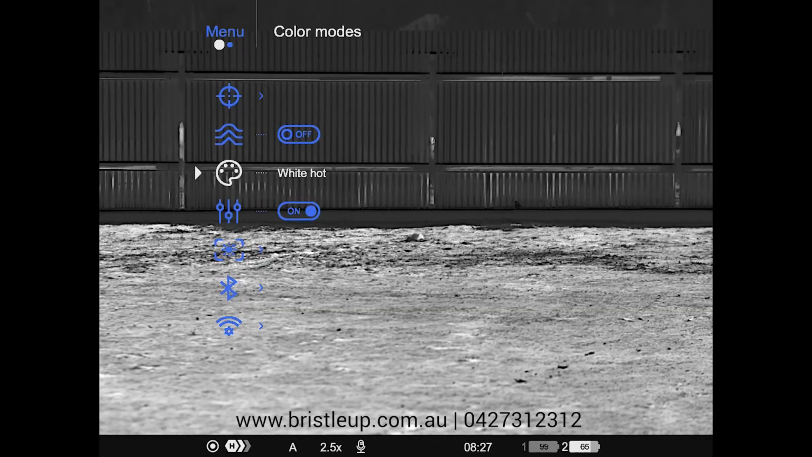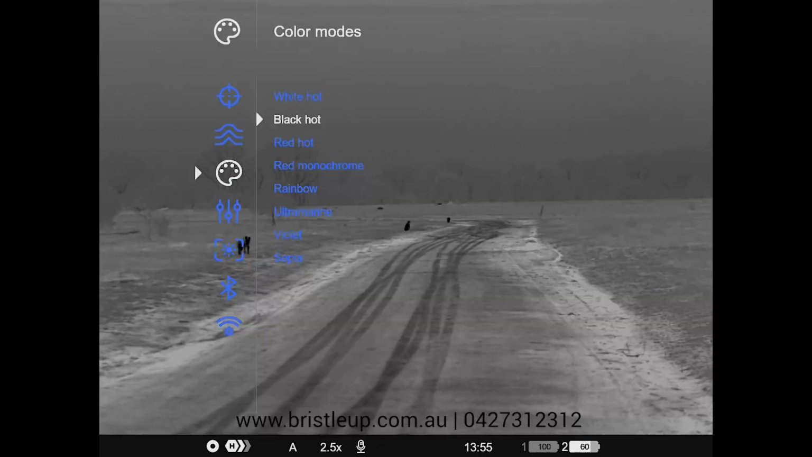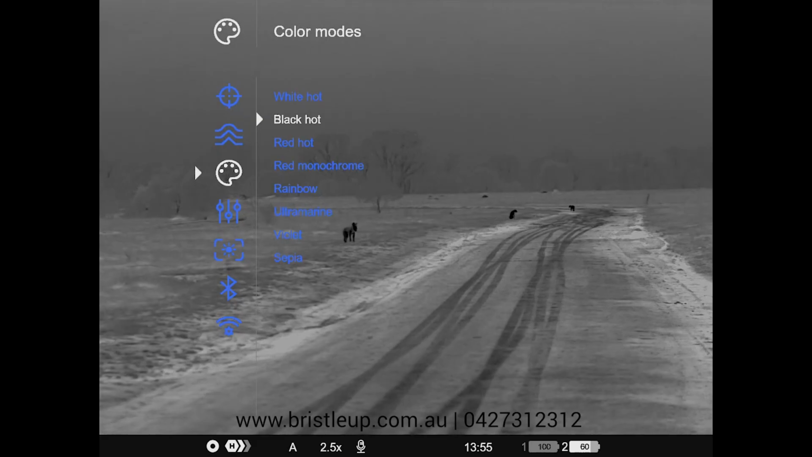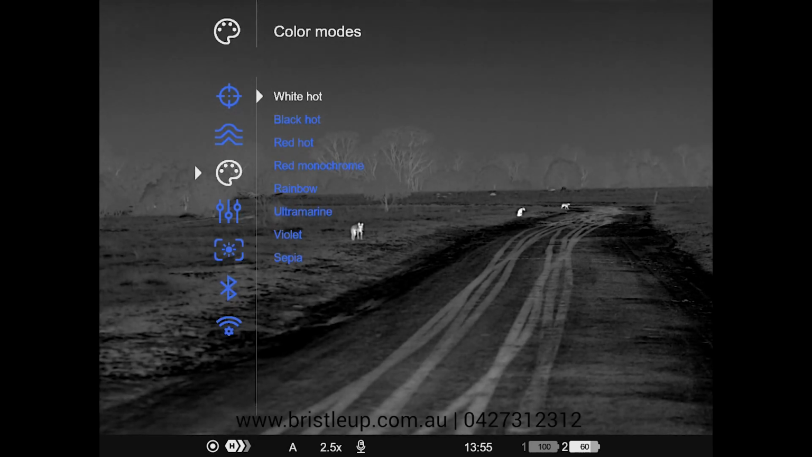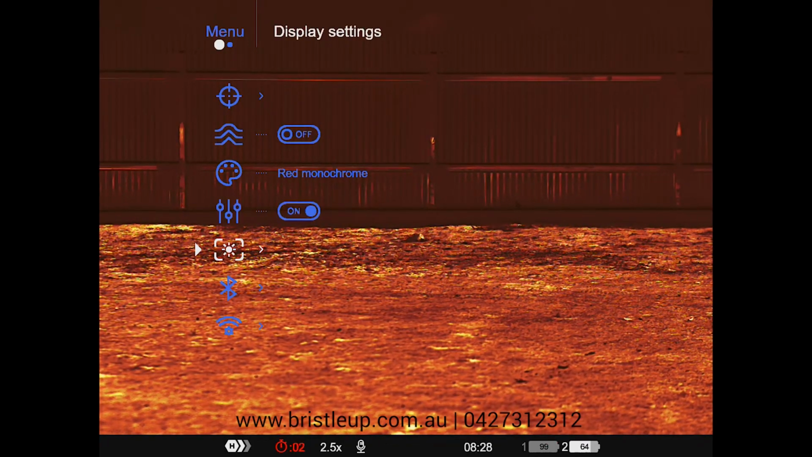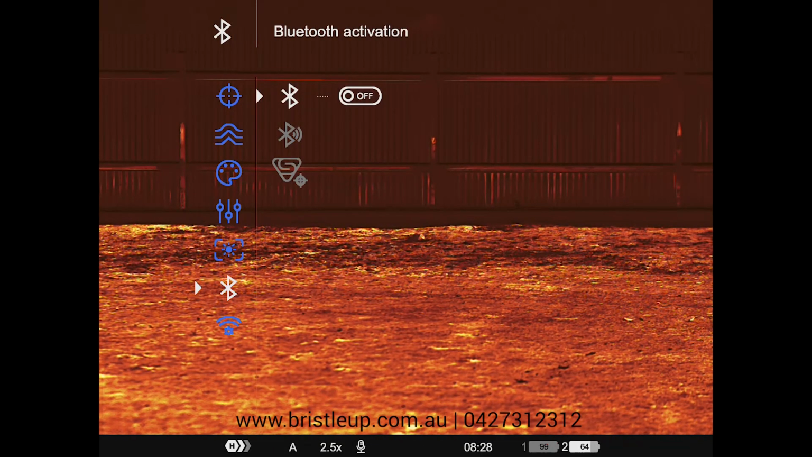Now if you need to change something in your main menu, you just scroll to it, single press, and allow it to access the next menu, and then single press again to select your preferred option. Then we've got our user mode, which we can turn on and off, our display settings, Bluetooth on and off. Now this is used to connect to your Stream Vision ballistics app to do your ballistics calculations.